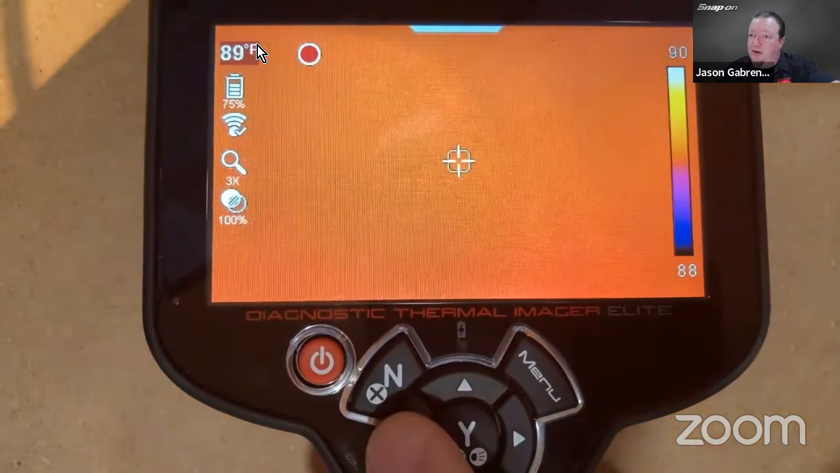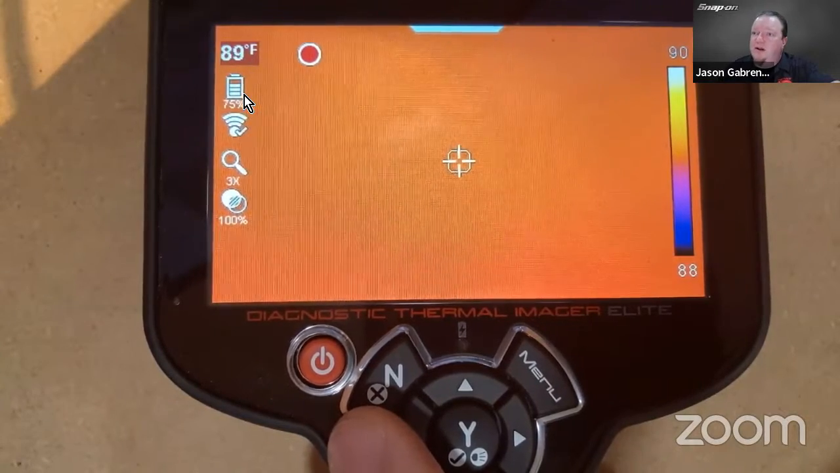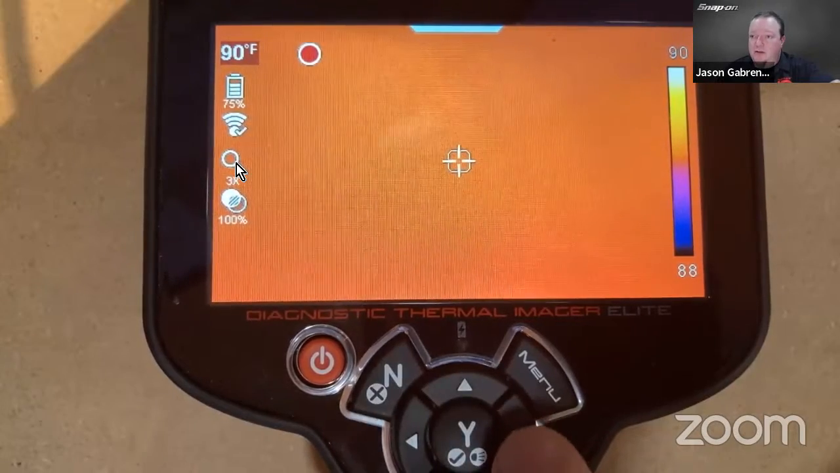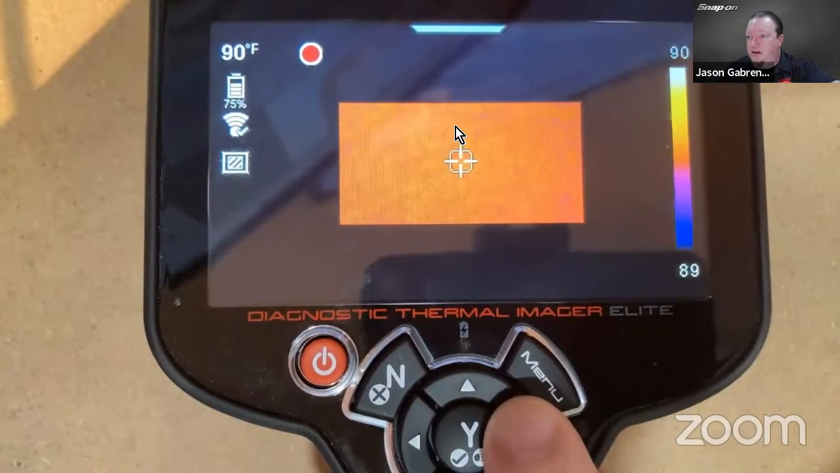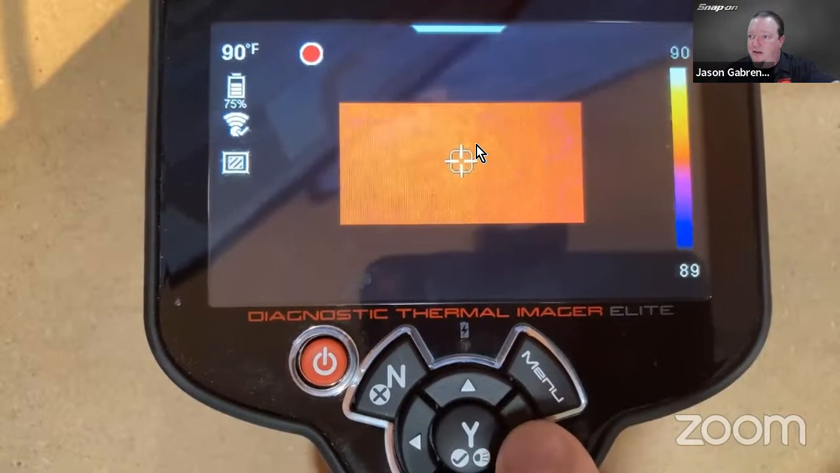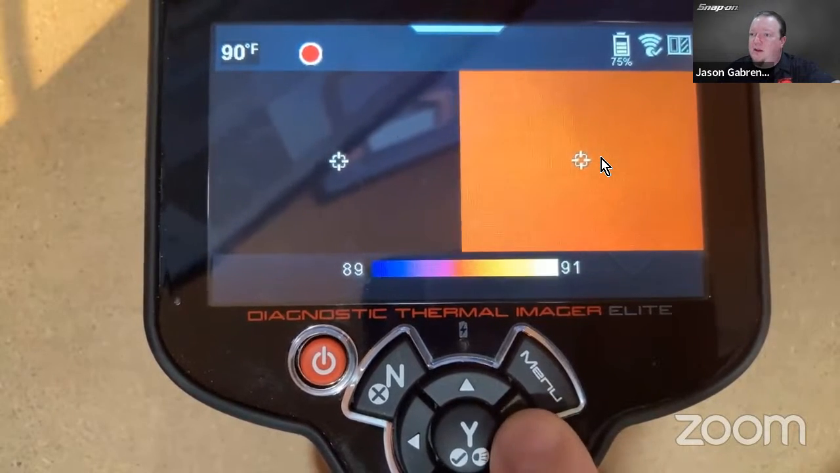And then we see over here, this is the point of the crosshairs. How warm is the temperature? Battery level, Wi-Fi status, zoom level, which we can change going left to right. If I go right from there, I get picture in picture. So that's camera on the outside and then thermal on the inside. If I go to the right, we get side by side camera versus thermal.